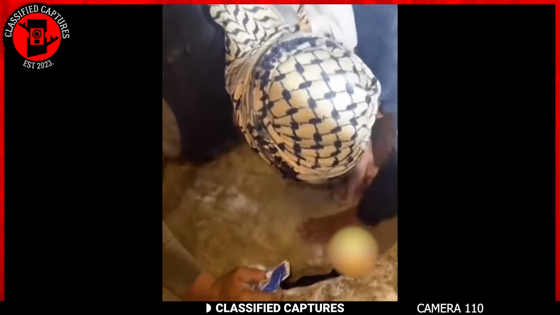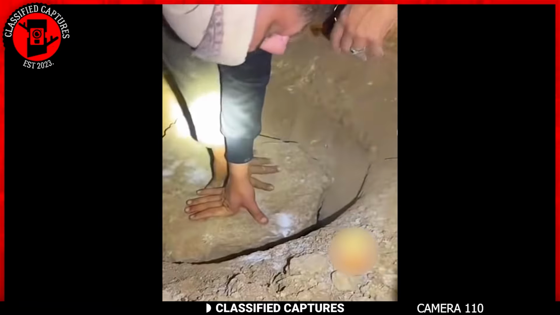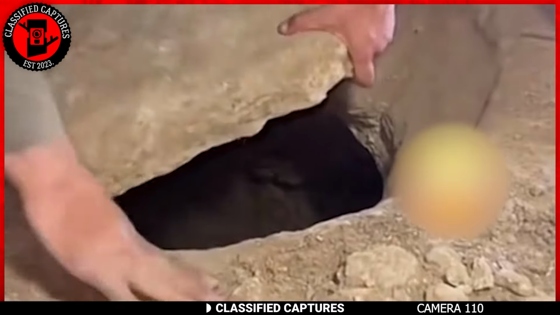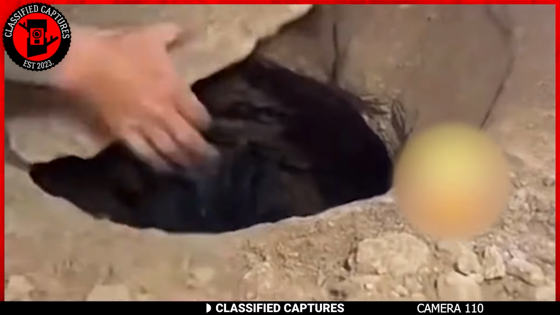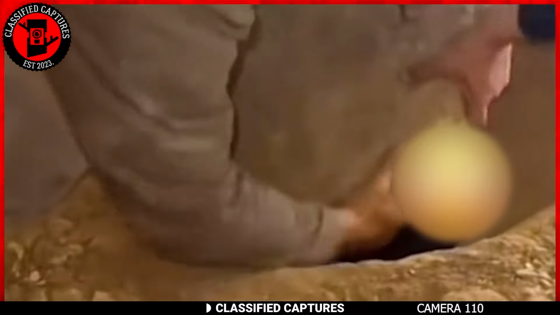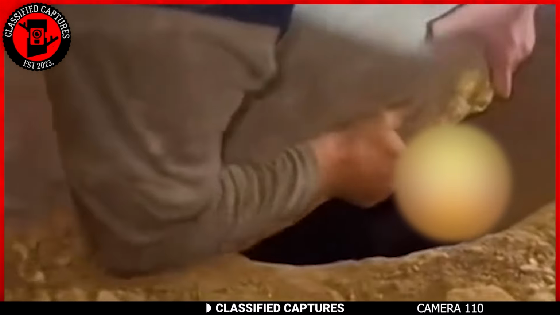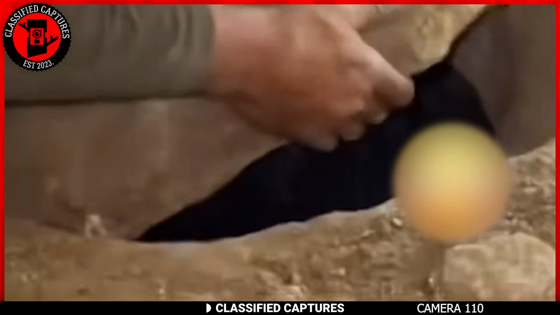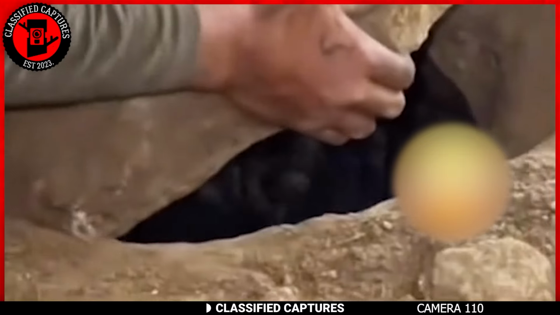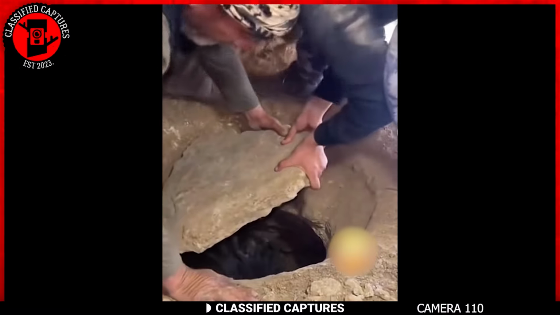Some speculate that it might be an unknown subterranean creature, possibly a cryptid, or even something out of a horror movie. Others believe it could be a displaced animal, although its size and the men's struggles suggest otherwise. The mystery remains unsolved, but the footage leaves an unsettling impression of what might be lurking beneath the surface. Unless, of course, it's fake, but don't mind me, it's just the skepticism talking. What are your thoughts on this eerie encounter?